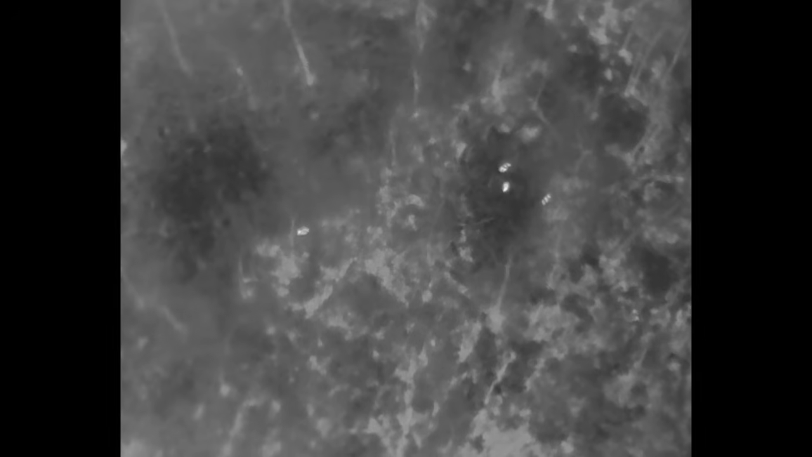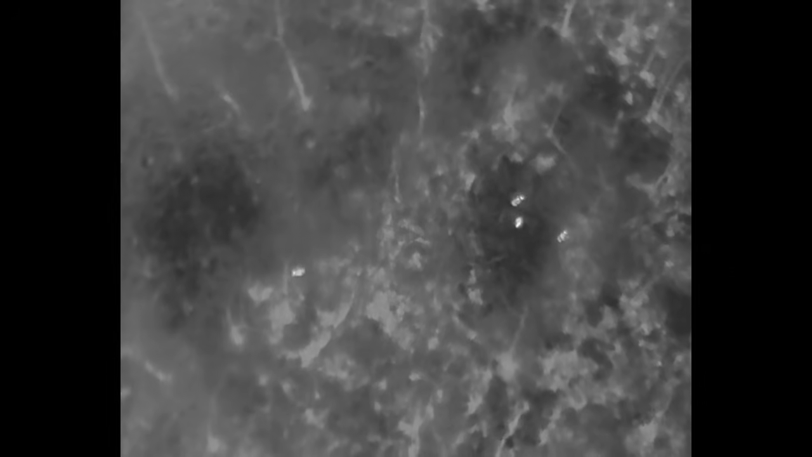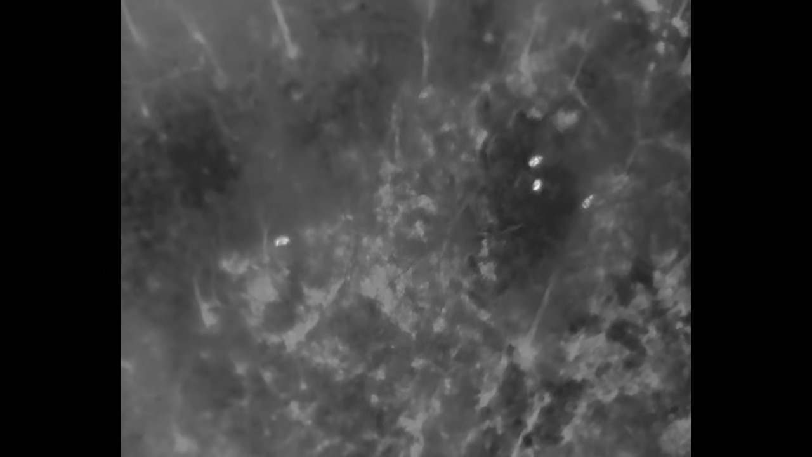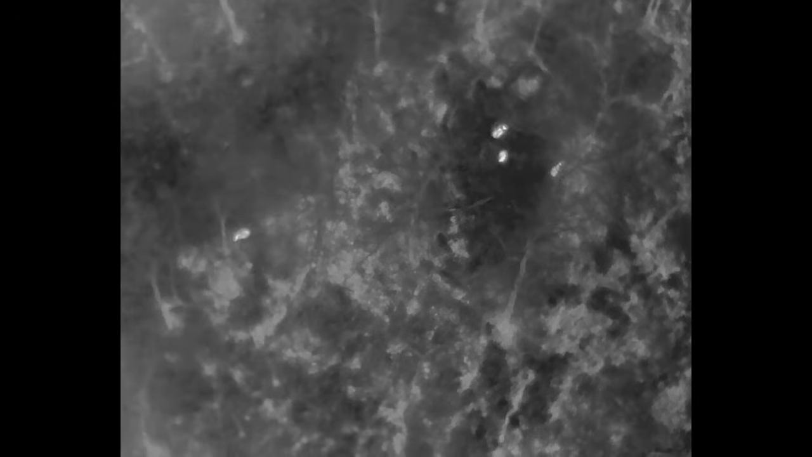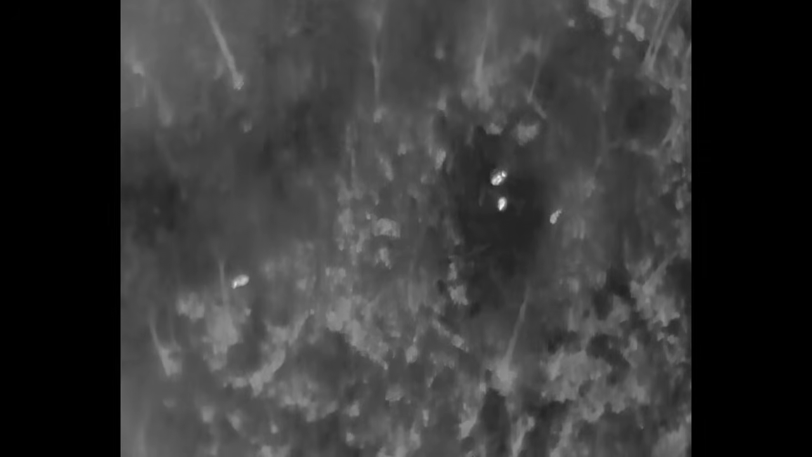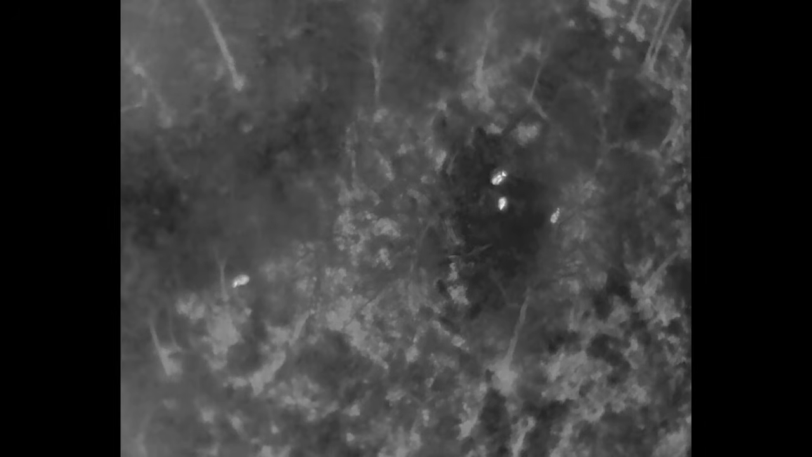And at this point, I want to show you that I did find some deer on the ridge. And the behavior of the deer is surely different than the lone figure that we tracked on the ridge. These were multiple deer in a location on a different part of that ridge.